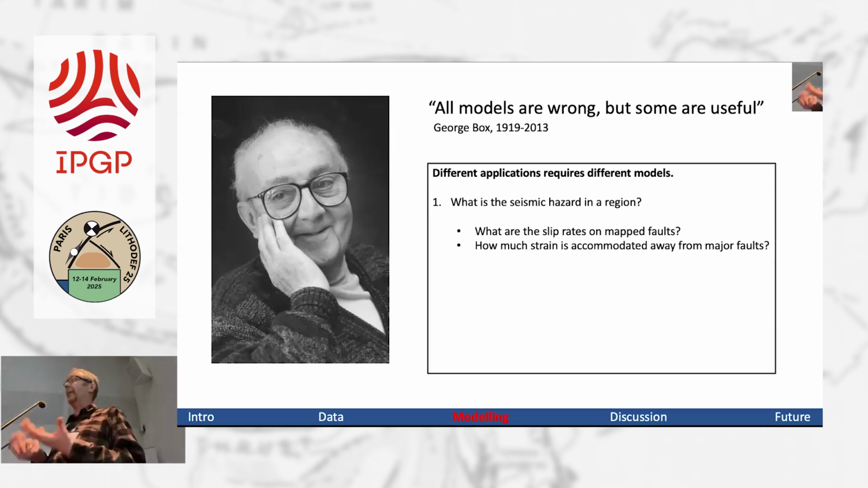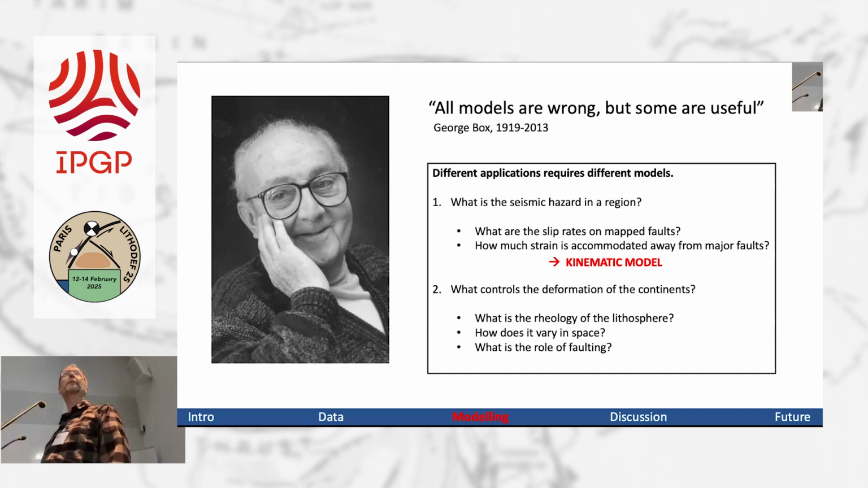So if we're interested in the seismic hazard in a region, we want to answer questions like, what are the slip rates on faults? How much strain is accommodated away from those major faults? Then we might want to think about kinematic models. We don't really care about the forces or the rheology. We just want to know what's going on, how fast are the faults moving. If we're thinking about what controls the deformation of the continents, we're thinking about the rheology, how it varies in space, what's the role of faulting, then we're going to need to look at dynamic models. And I'm going to show you examples of both.